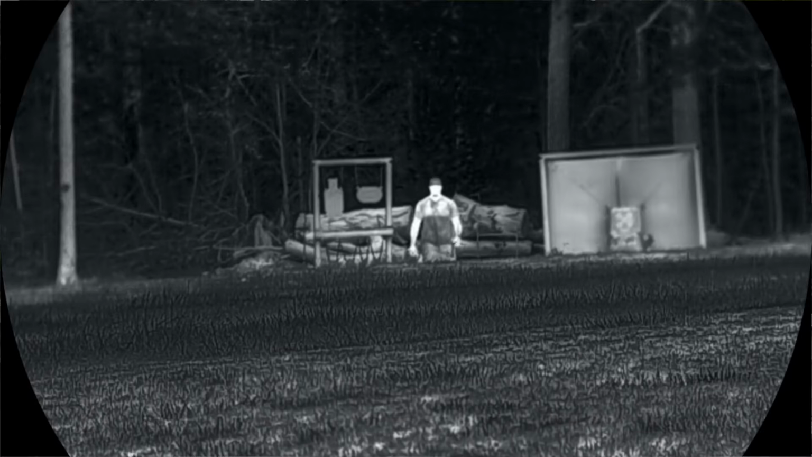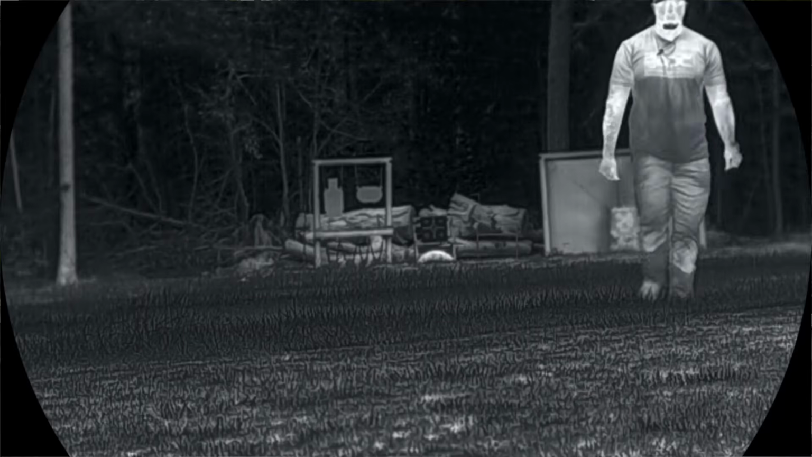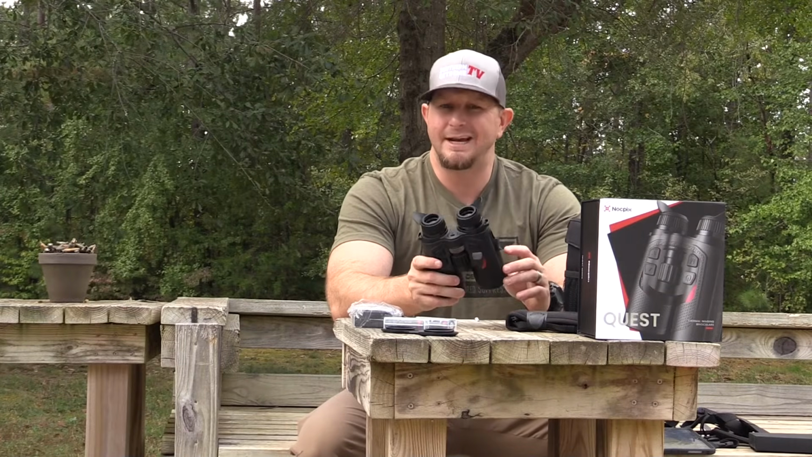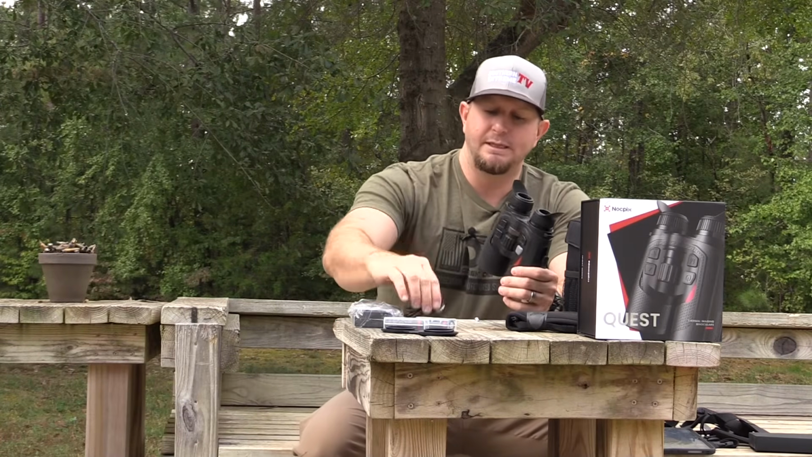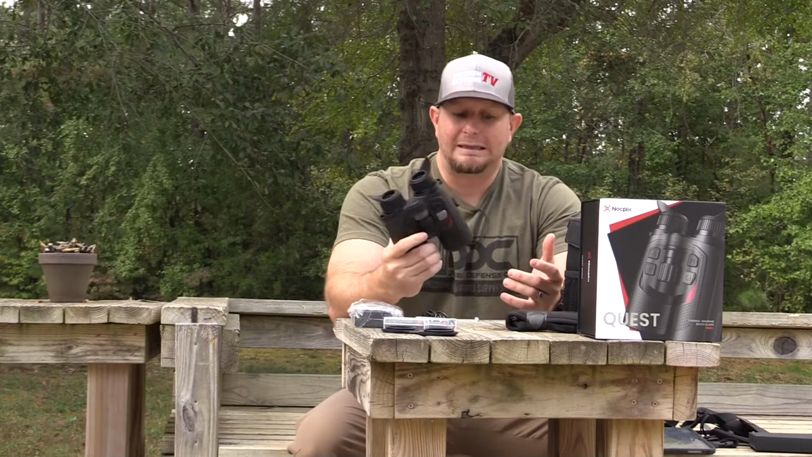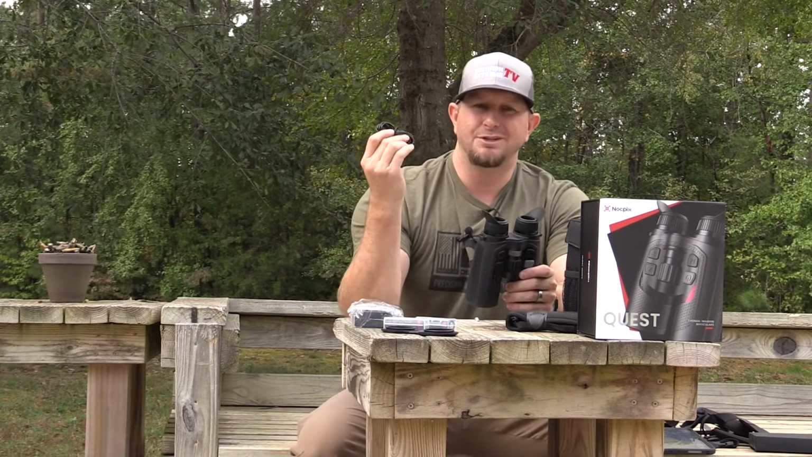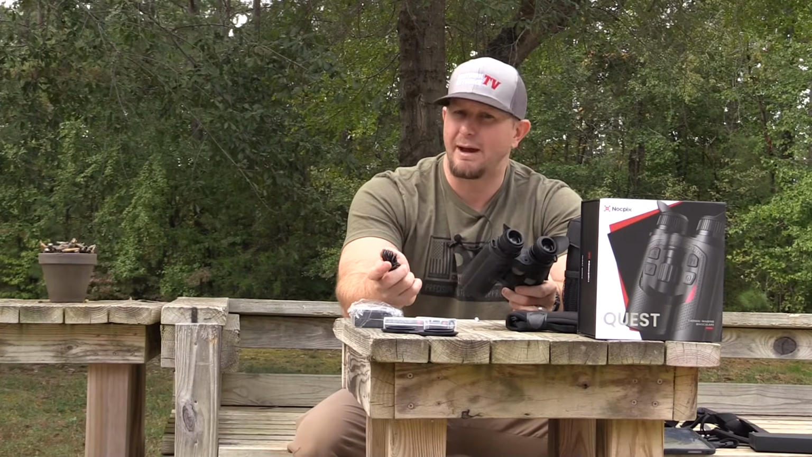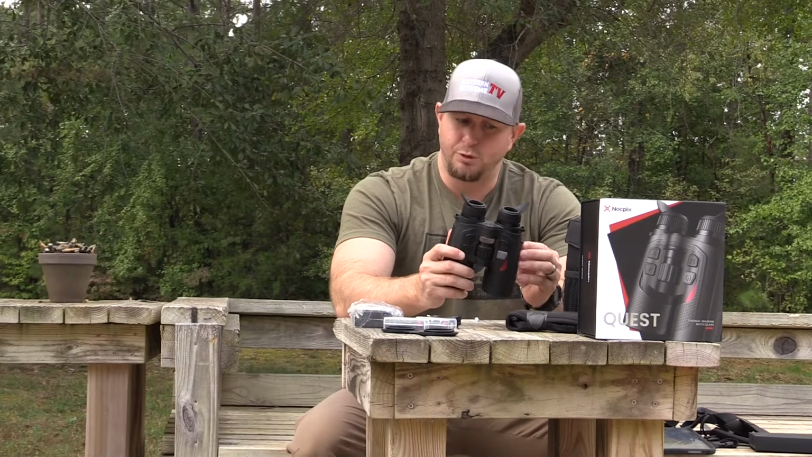You've got a USB-C charging port. So for those of you that maybe are thinking about utilizing these as your new deer hunting rig, if you forget to charge your 18650 battery, like Guffey likes to do, Guffey never has anything charged whenever he's going out with us. This allows you to take a USB-C cord, which comes with it, and if you've got like an external battery pack that a lot of guys typically take into the deer woods with them, you can actually run this optic from that battery pack without having the 18650 battery. So that's really, really nice.